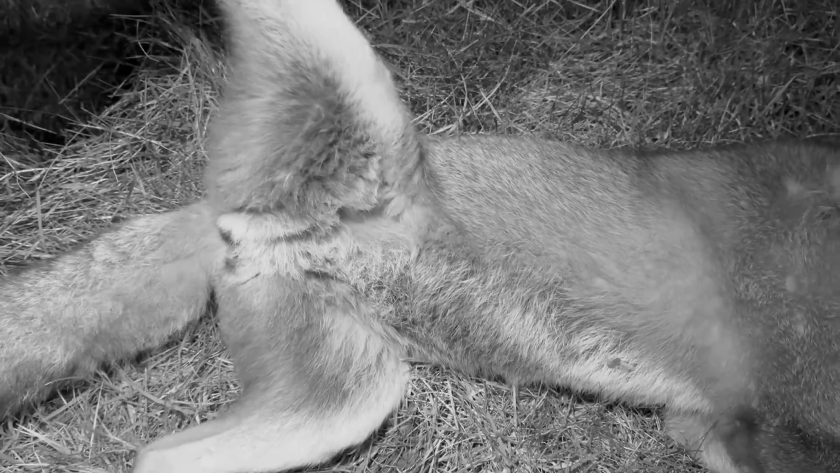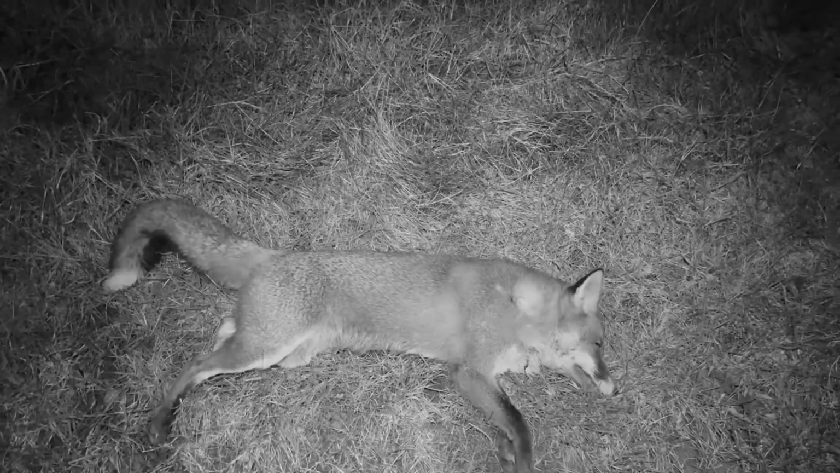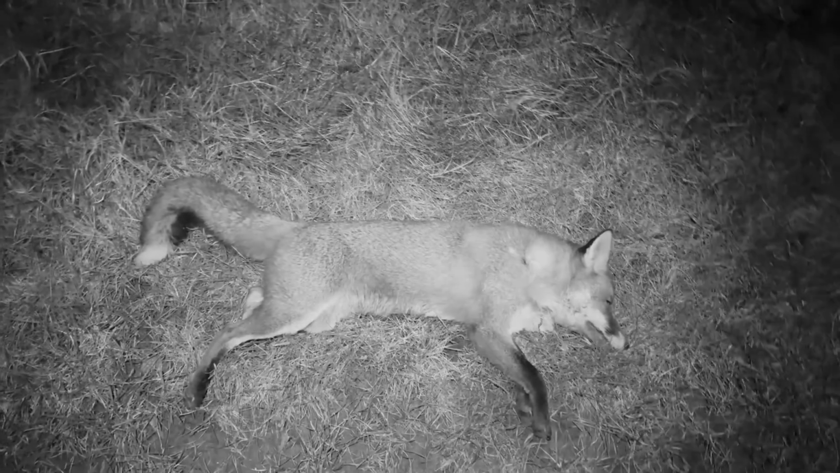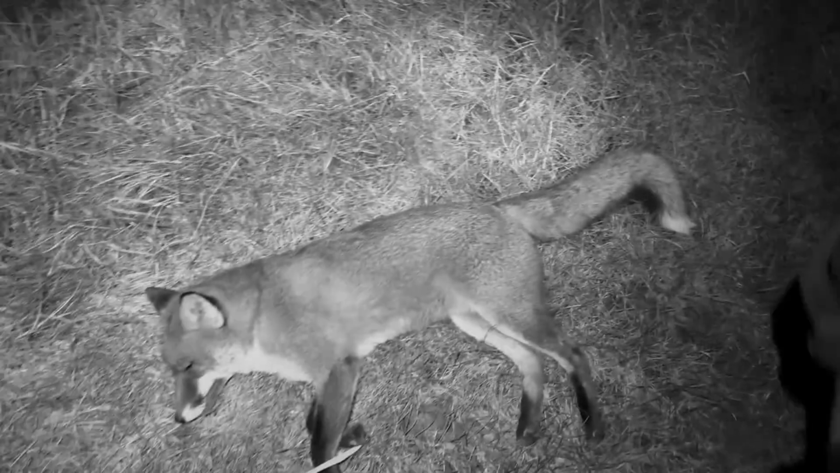Actually, it's a vixen. She stinks, mate. She absolutely stinks. So that's even better getting her. Yeah, that's good. I wonder then if she's the one that's been about across here. Could easily, but it's only a field away. It's only on the side of this field. Just over there. Yeah. Well done. She had a march on as well, didn't she?